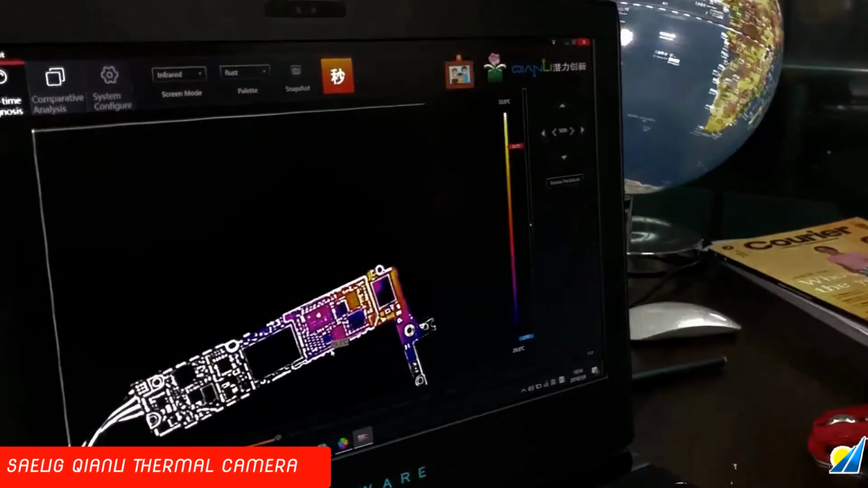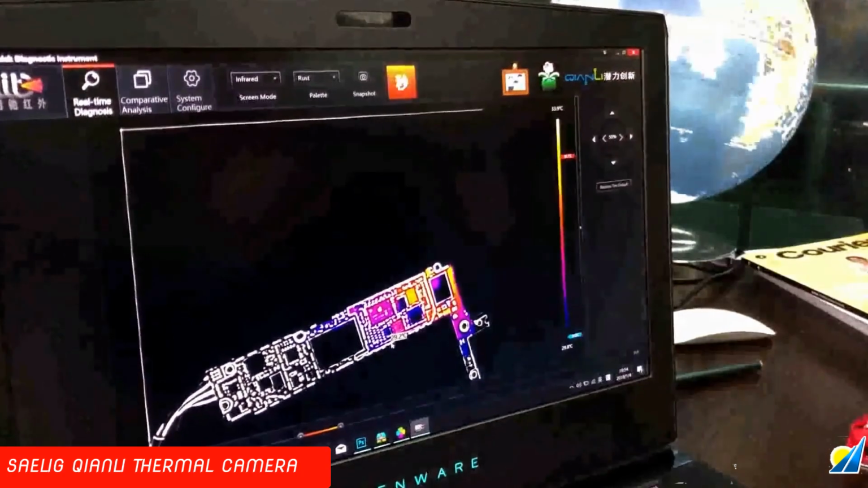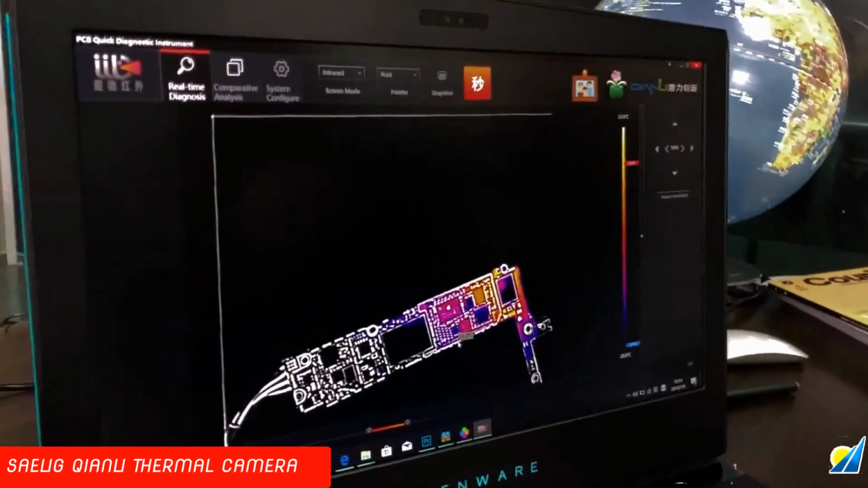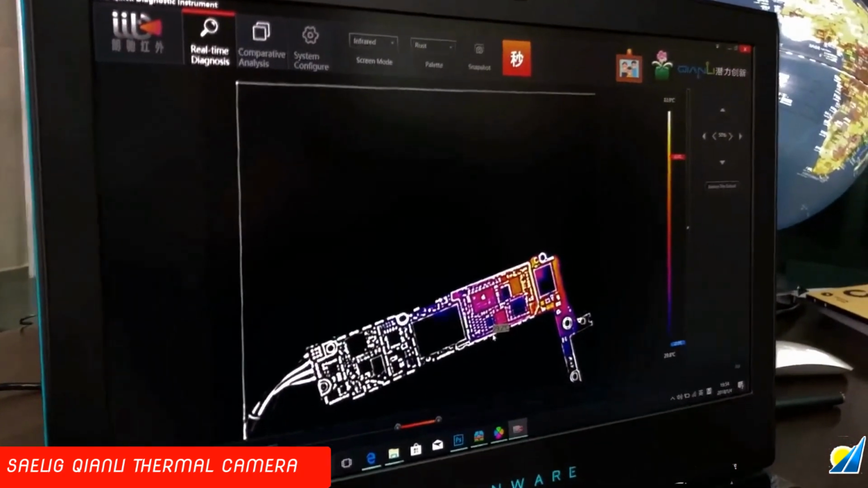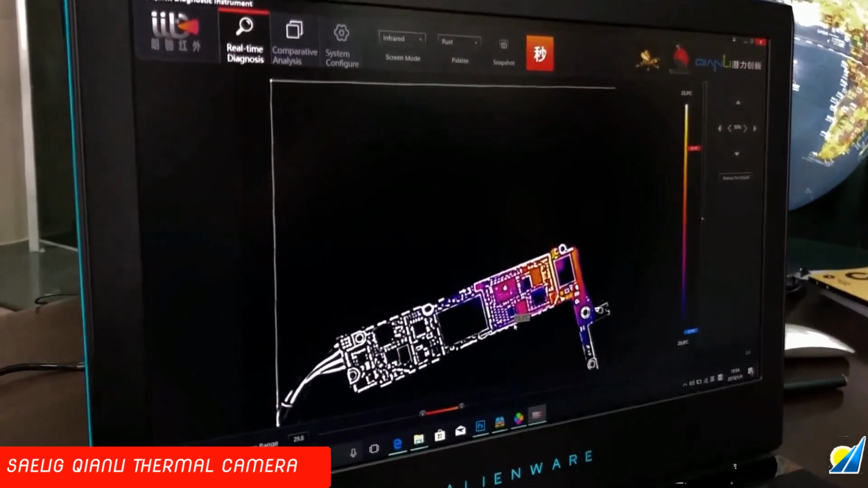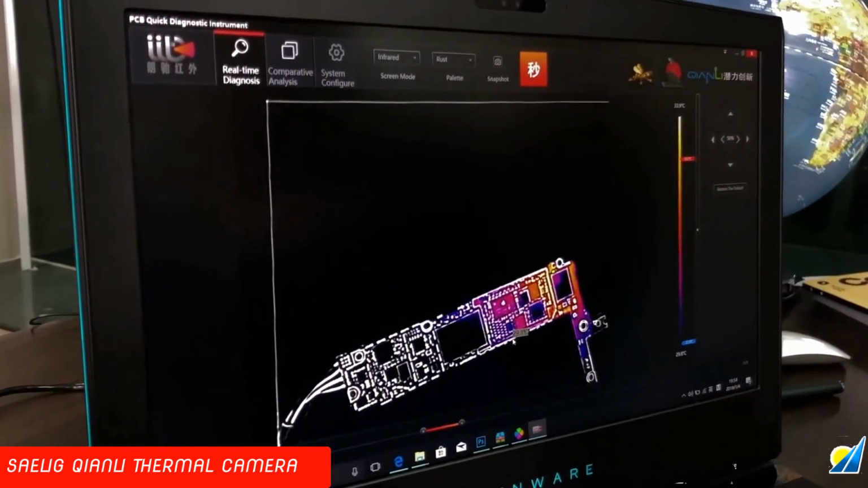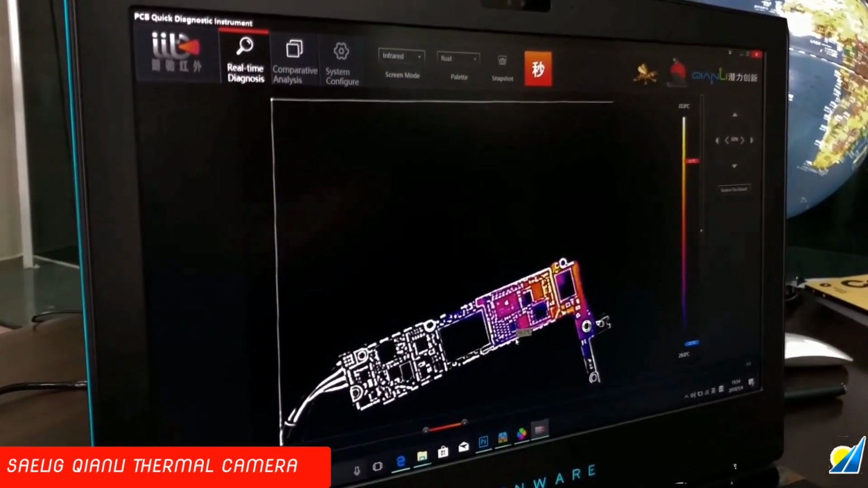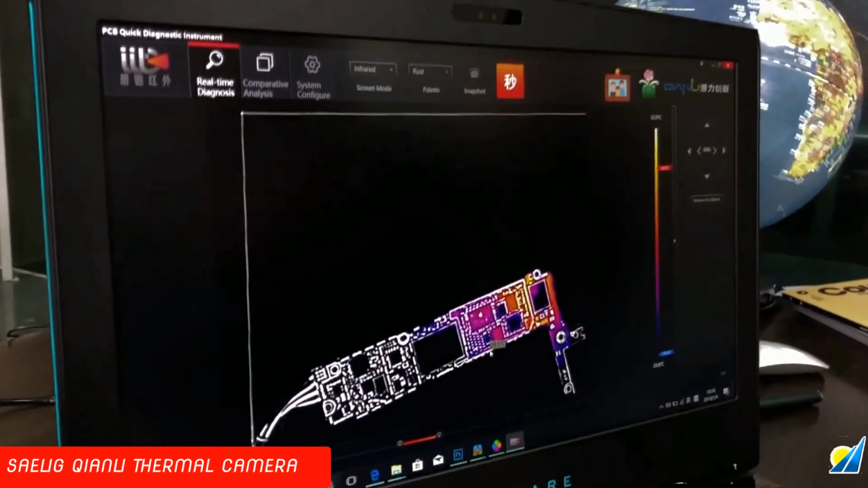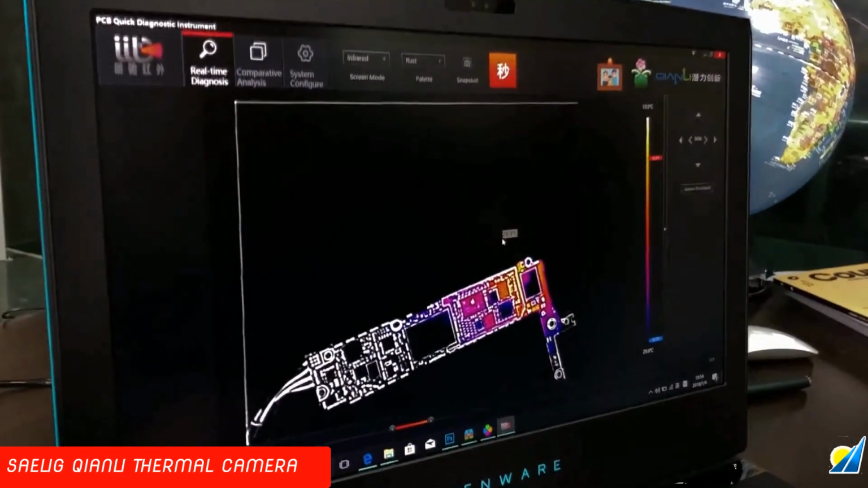The temperature difference is very small, and it's very close to the environment temperature. So you can't find the hot point by your hand or by your lip or by whatever. It's just the 3 degree difference. You can find it.